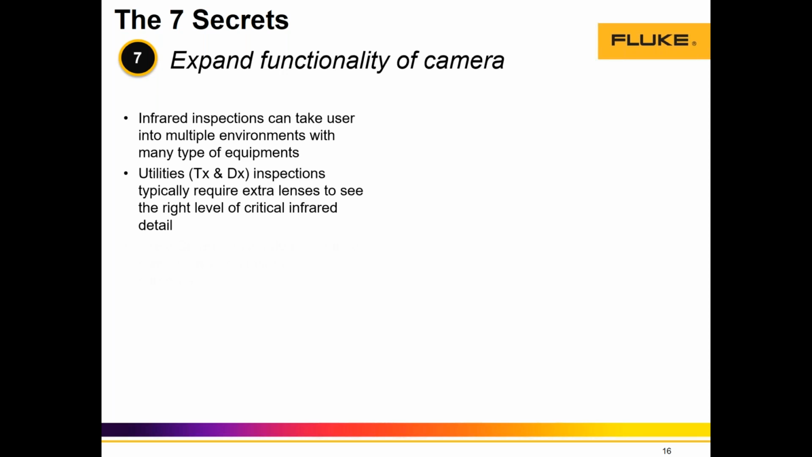In this case, if we're outdoors doing an inspection on a transmission line, we want to have in our field of view the entire area of the transmission antenna, the high voltage transmission antenna. And lenses here play a critical role. We're going to talk about lenses right now. Lenses have a huge influence.